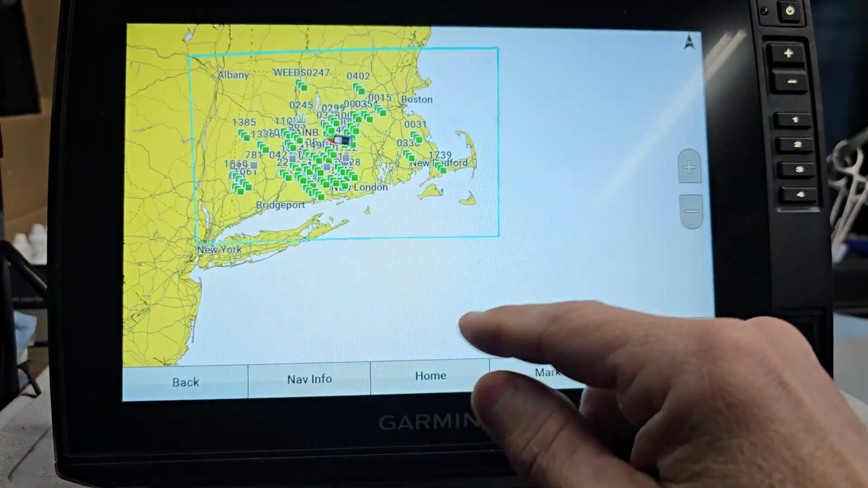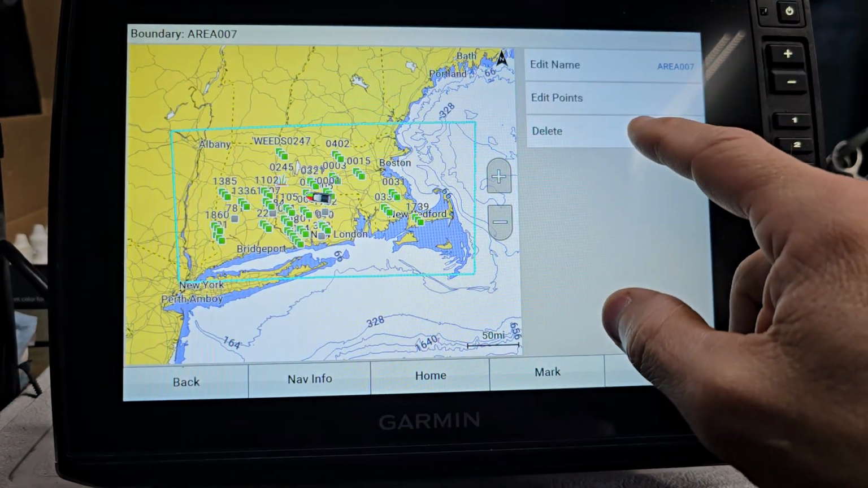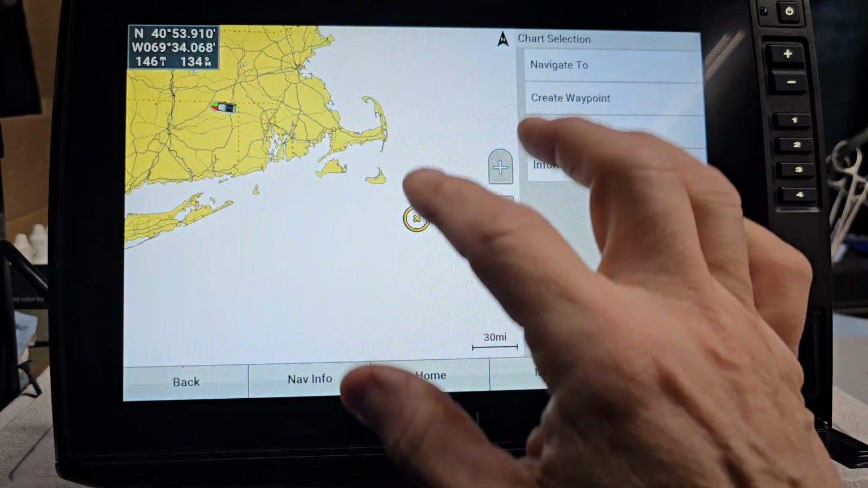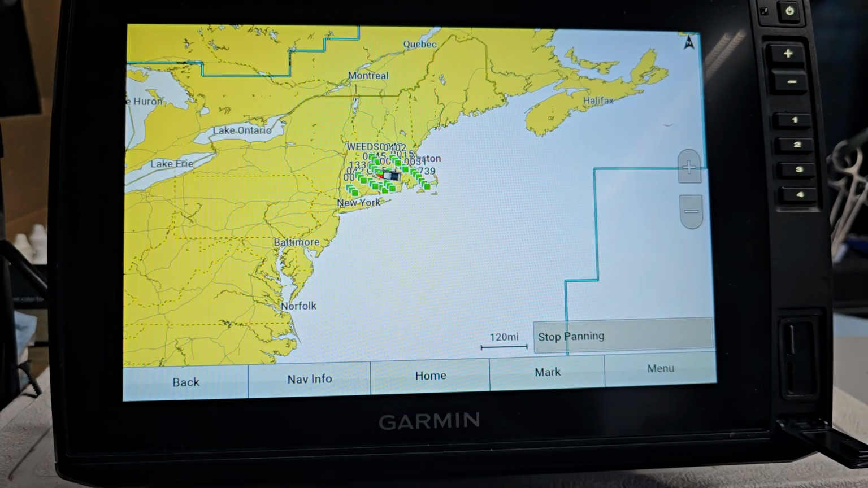I can zoom in. Like I said, don't like the ugly blue line, no big deal. You hit your area 51, edit boundary. I'm in area 007, and you want to delete that. Boom. Now you're good. Now everything is loaded back in your unit, and you just have Connecticut and Massachusetts.